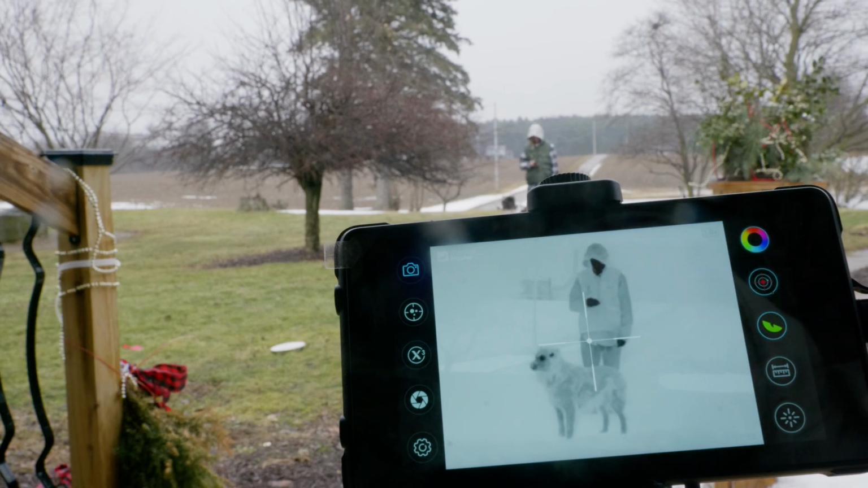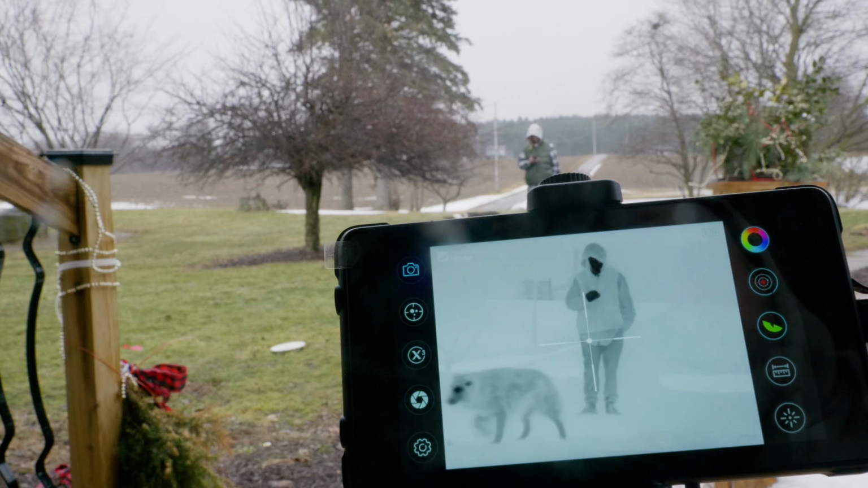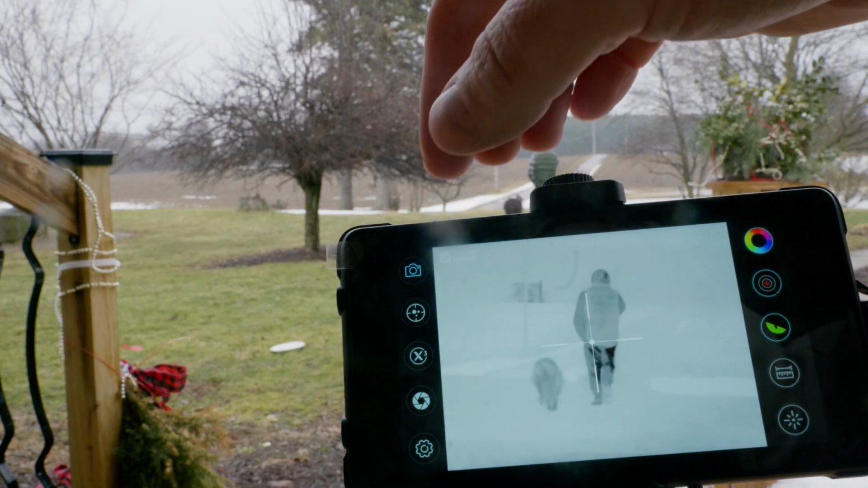So like if you're in HVAC or anything like that and you're getting close to objects that you need to see the heat signature of, you're not going to be able to get very close to it unless you're looking for a really small set area that's overheating or whatnot. While he's walking, you'll be able to see the heat signature.